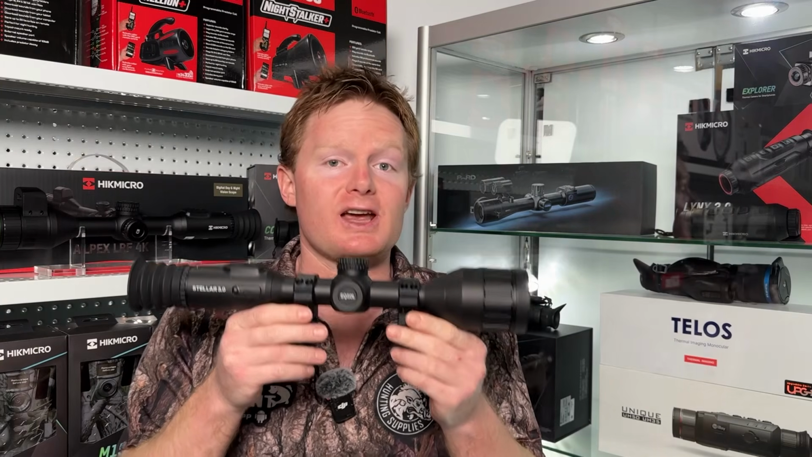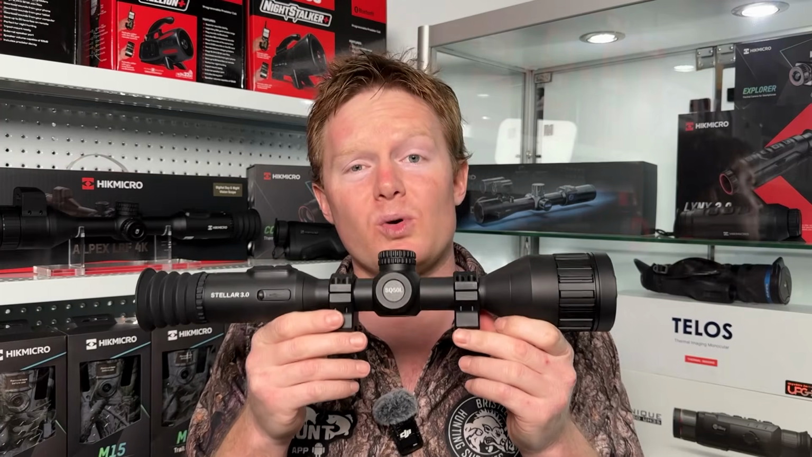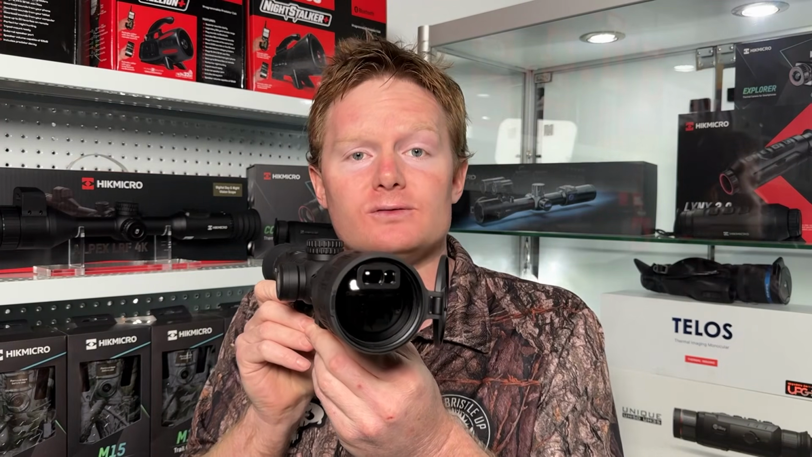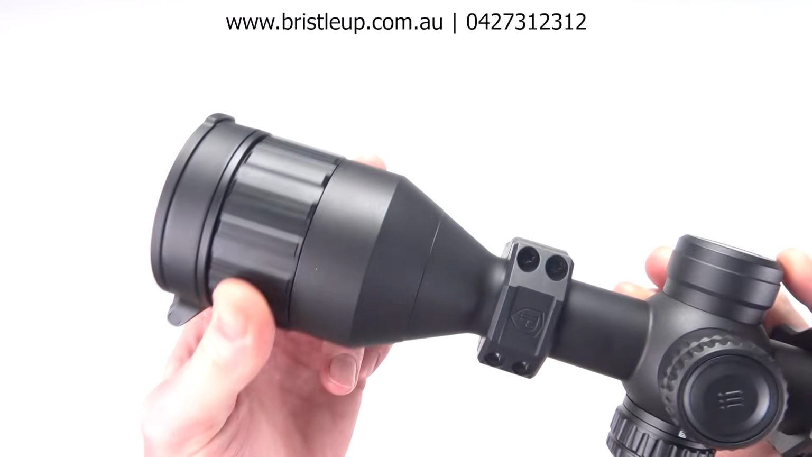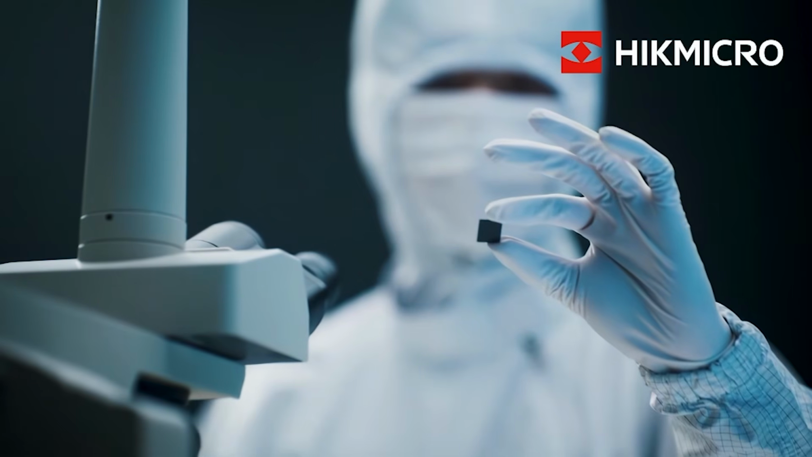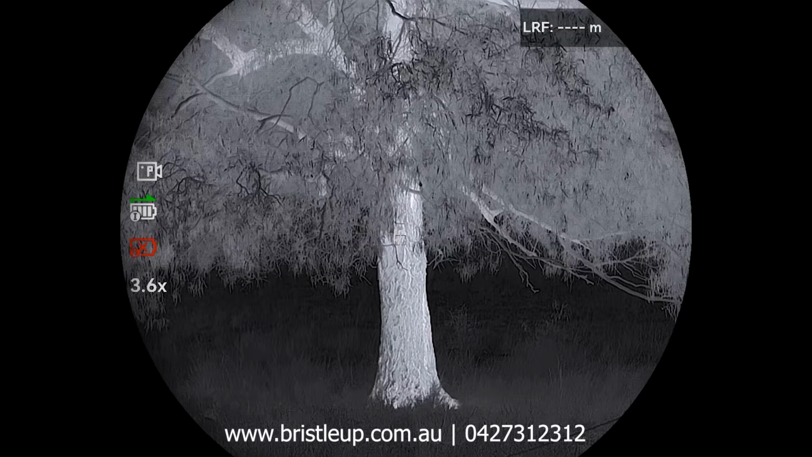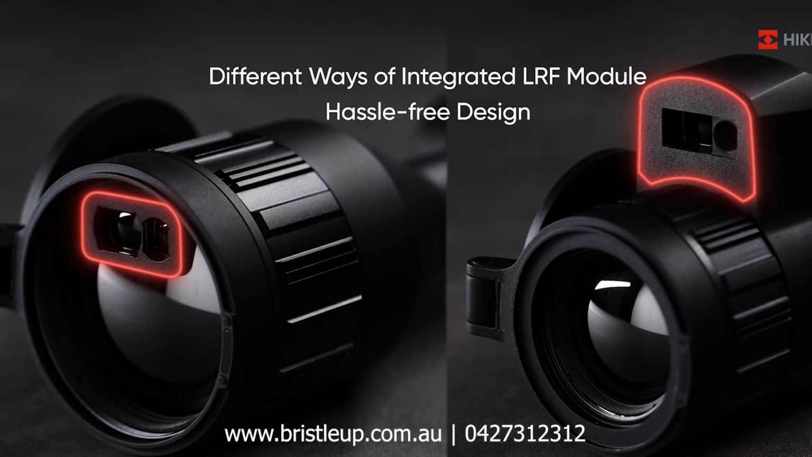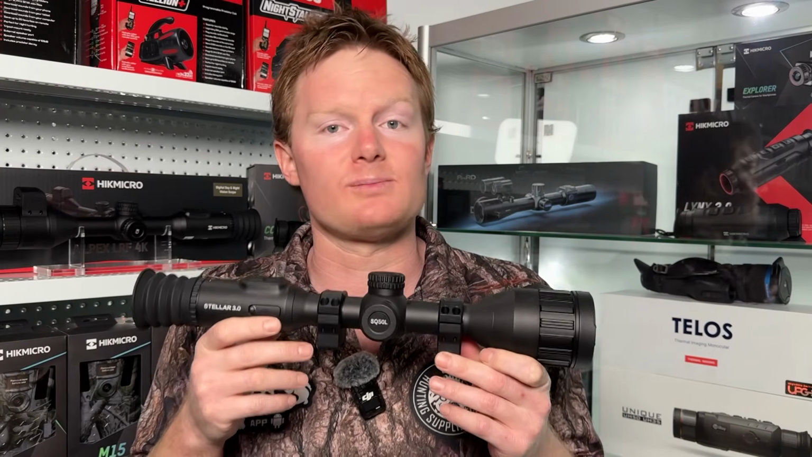Alright ladies and gents, after a lot of hype, it's finally here, the new Stellar 3.0, one of the latest thermal releases from Hikmicro. It has a lightweight, sleek, ergonomic design featuring Hikmicro's next generation 15 millikelvin sensor, boasting a larger screen for improved viewing and, among many other awesome features, a new integrated rangefinder. Stick around to find out if it's all it's cracked up to be.